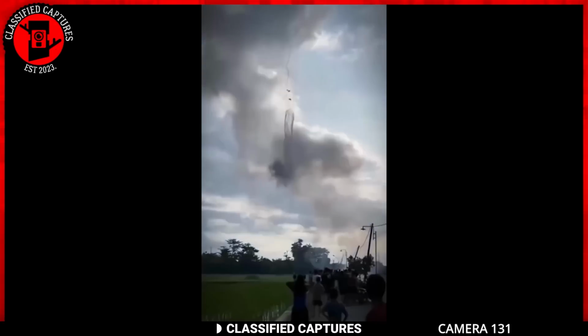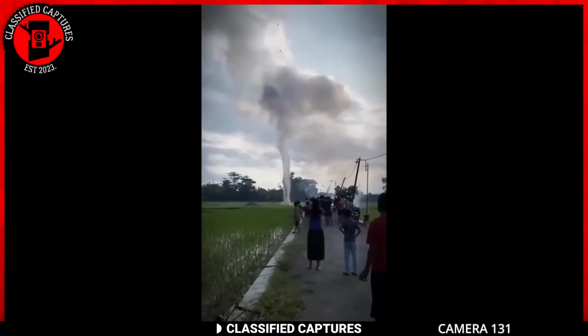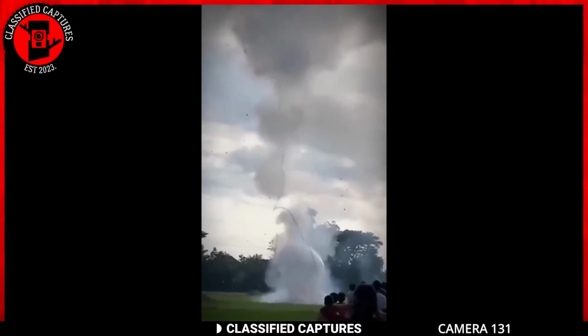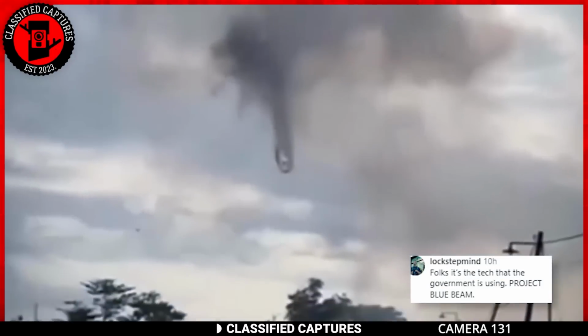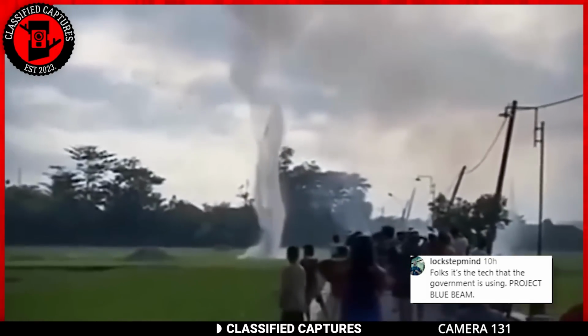Some people mentioned that it was a weather balloon falling to the ground. Weather balloons are commonly used for atmospheric research and data collection, and it's not uncommon for them to be mistaken for unidentified objects when spotted from a distance. Another mentioned that this was a government project of deception, specifically the blue beam projection.